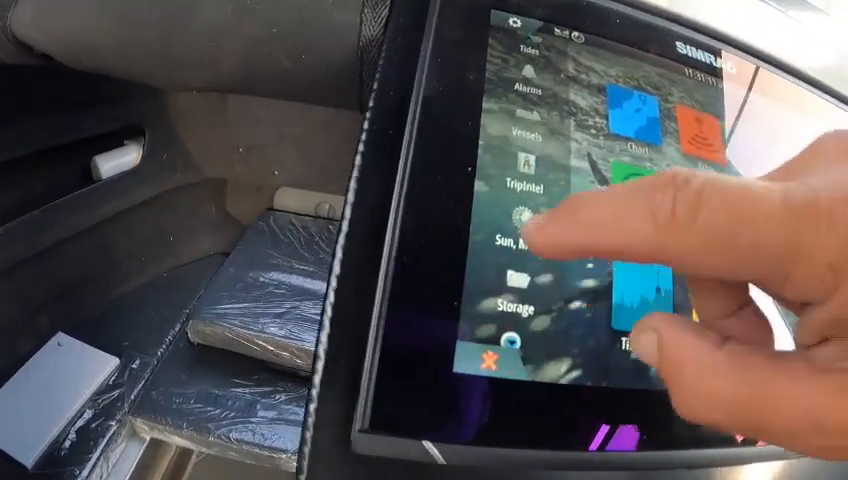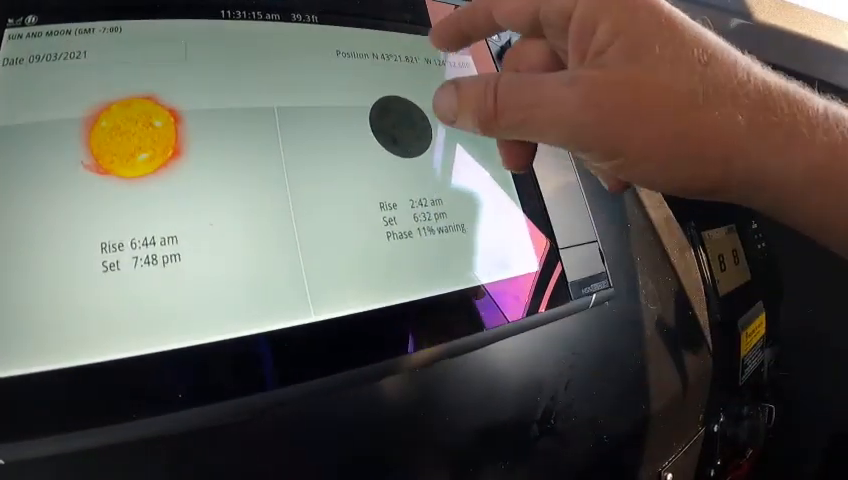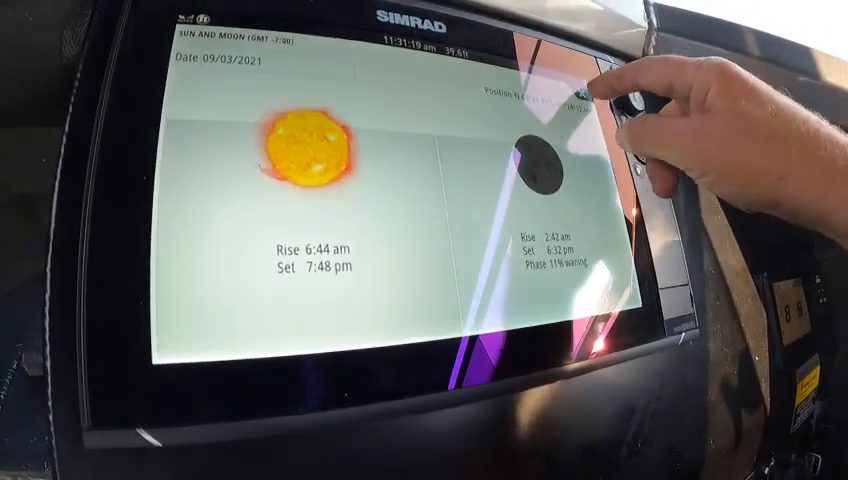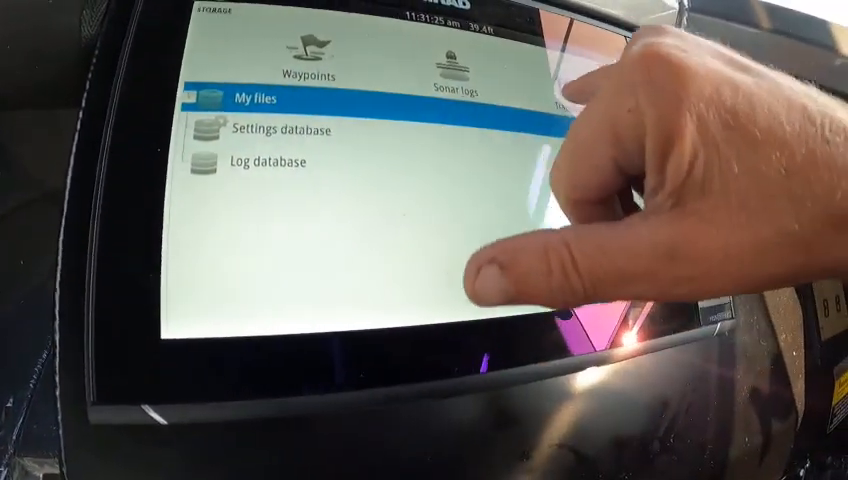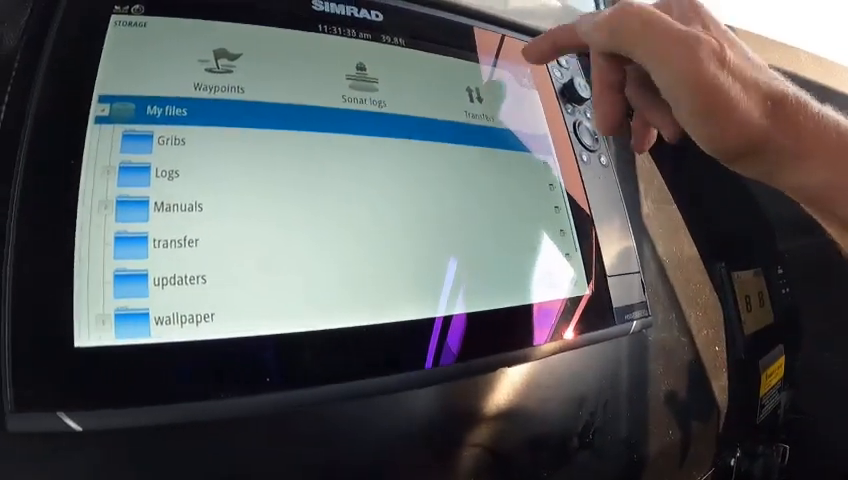Okay, so sun and moon, you can go into that. You can see what it is, 11% waning right now. If you want to change the date, you just go here and change the date. Okay, get out of that, go into that again. Storage is where your SD cards are. If you have a download, you go into here, you hit that one, and it'll tell you if you've got an SD card in there.